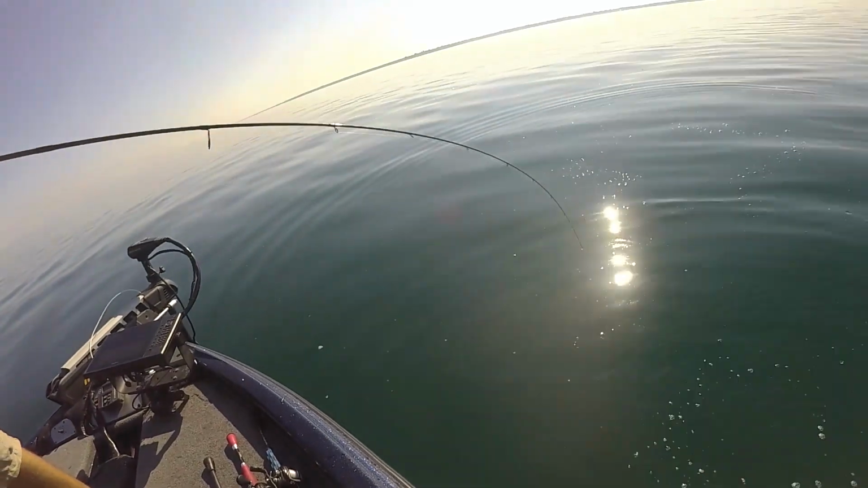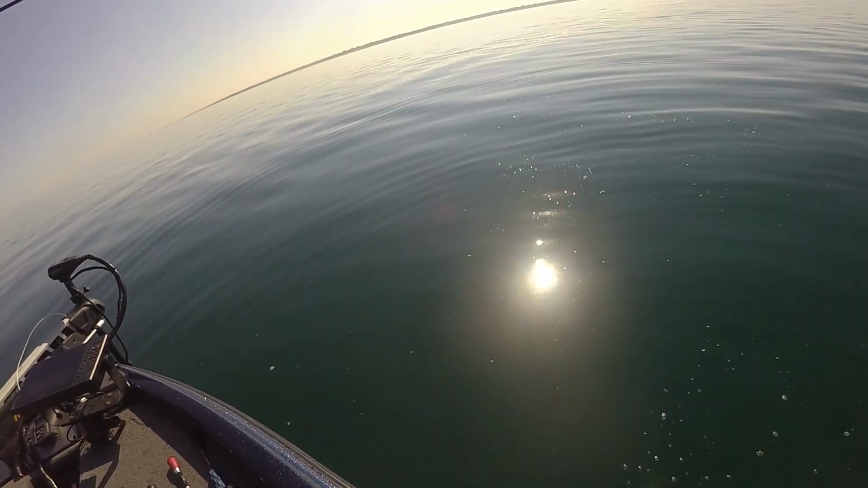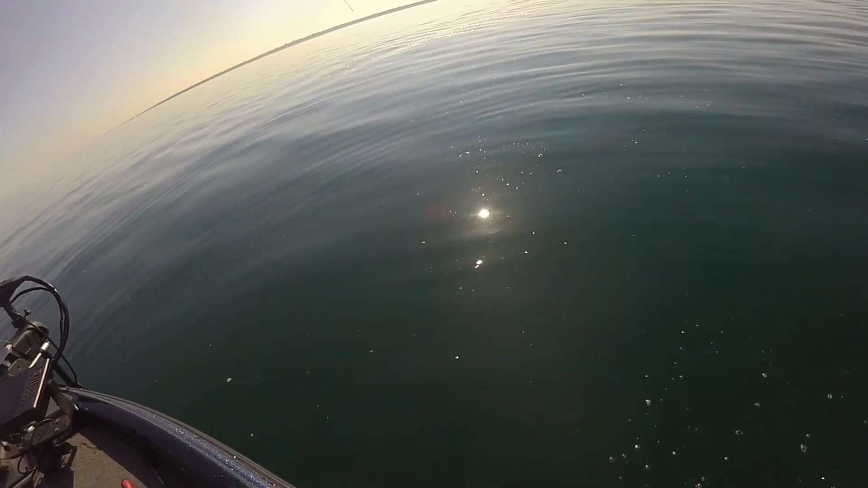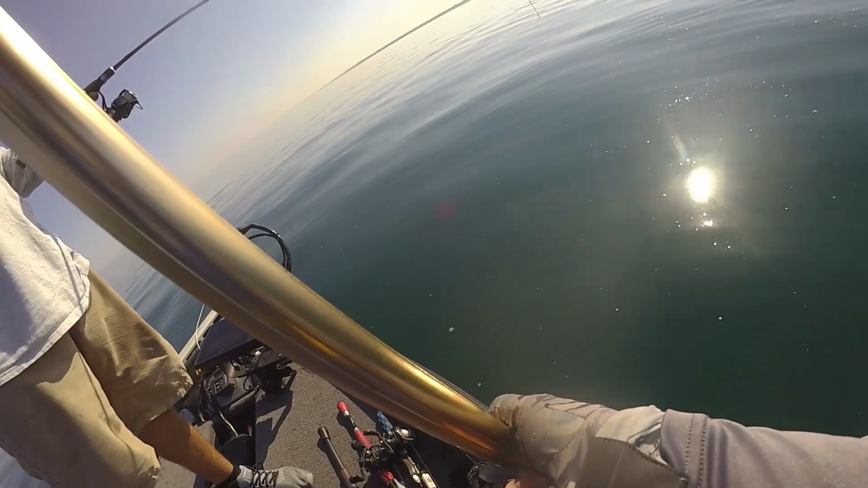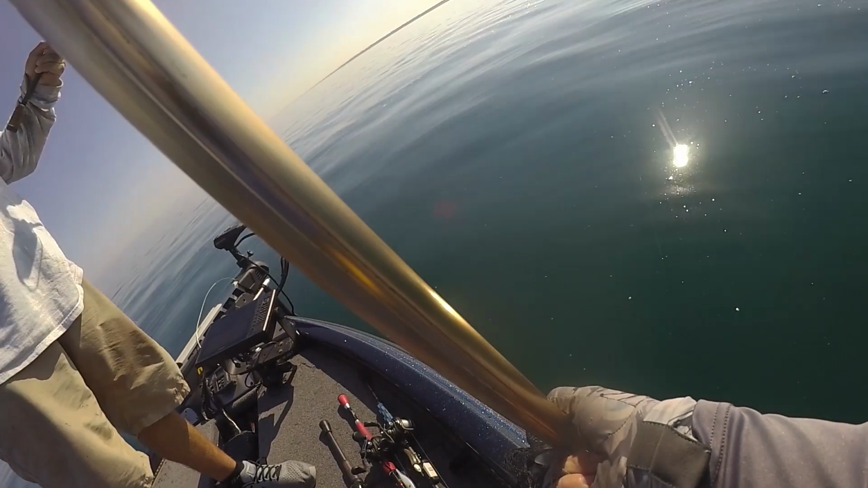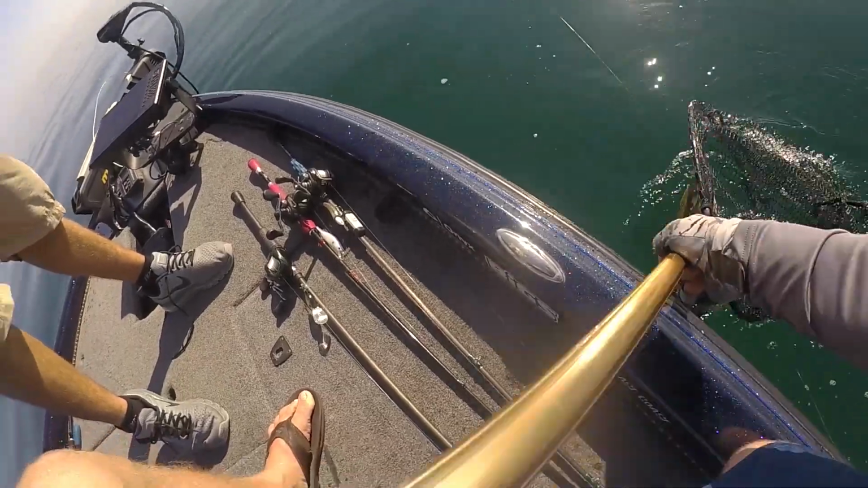Dude, Tyler made one drop as I was making that little commentary, and caught a big one. Like I said, it took us about an hour to find this area. This is what we're catching. This is next drop. That's a 4.3 right there. That's a big one. Just giant fish. I'm running out of arm.